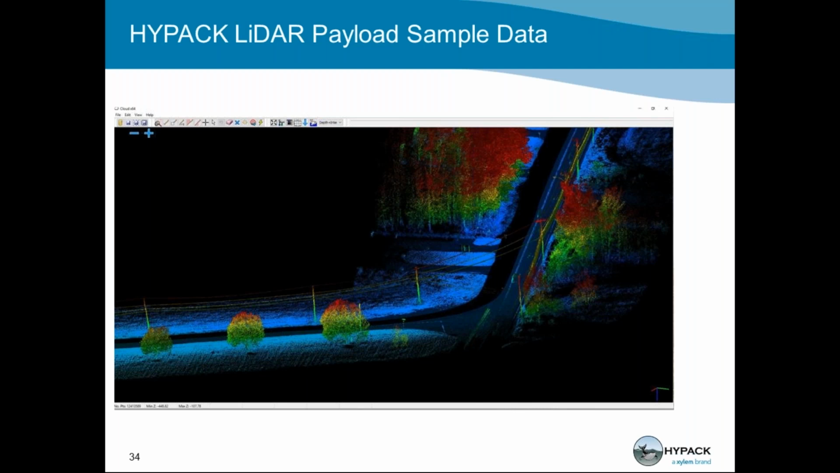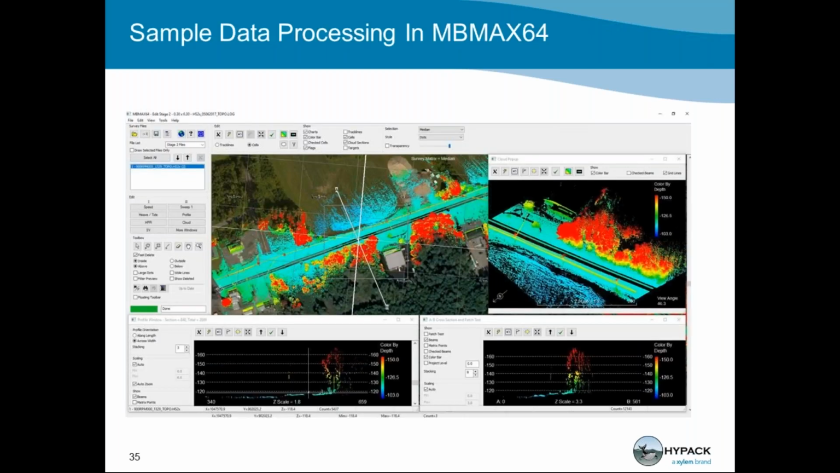Here's a sample data set that was collected with the payload mounted on a truck in Canada by our tech support manager, Jerry Nisley. As you can see, it picks up the thin-edged feature of the power line and the utility poles quite well, as well as giving you a distinct outline of the vegetation.